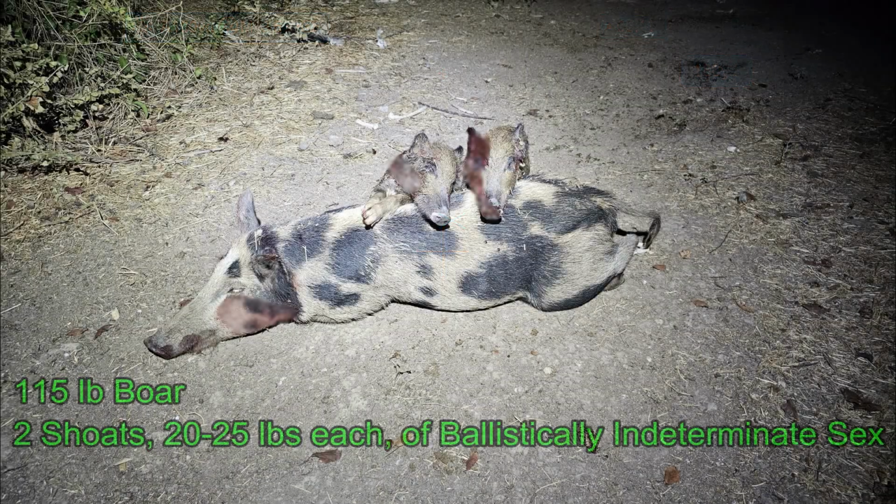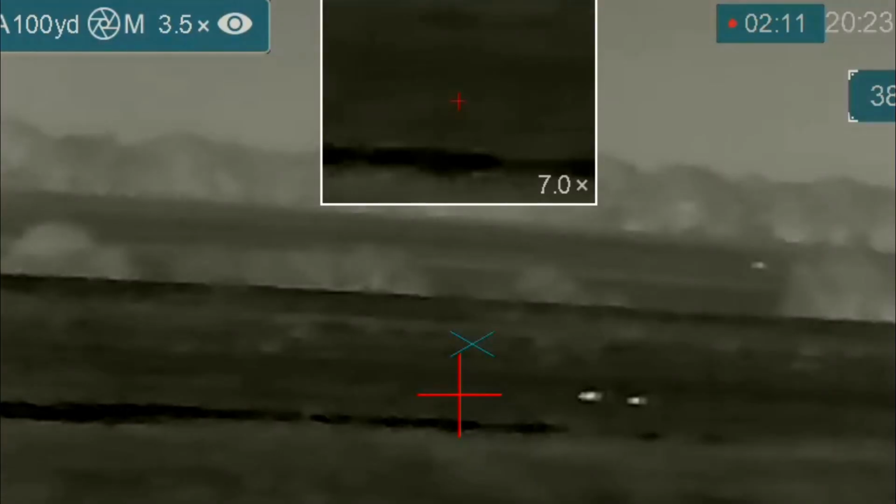After we drove around and searched the field, we could only find 3 hogs, the largest being a 115-pound boar, the 2 others being little shotes that were anatomically destroyed ballistically, and so we were not able to determine the sex. Figured the rest of the hogs made it to the creek, which was just behind where we were shooting.